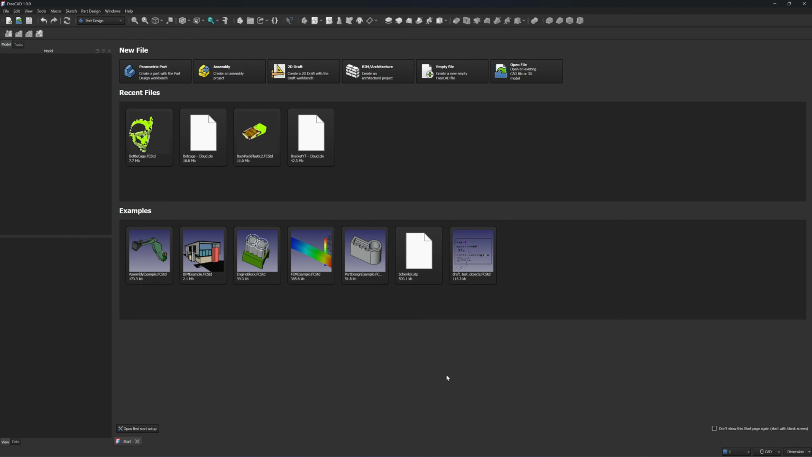Okay, here's FreeCAD 1.0. I have to tell you first that I'm new to FreeCAD. This is my third project with FreeCAD. Usually I use Autodesk Inventor, but FreeCAD is a very good CAD software for doing reverse engineering.